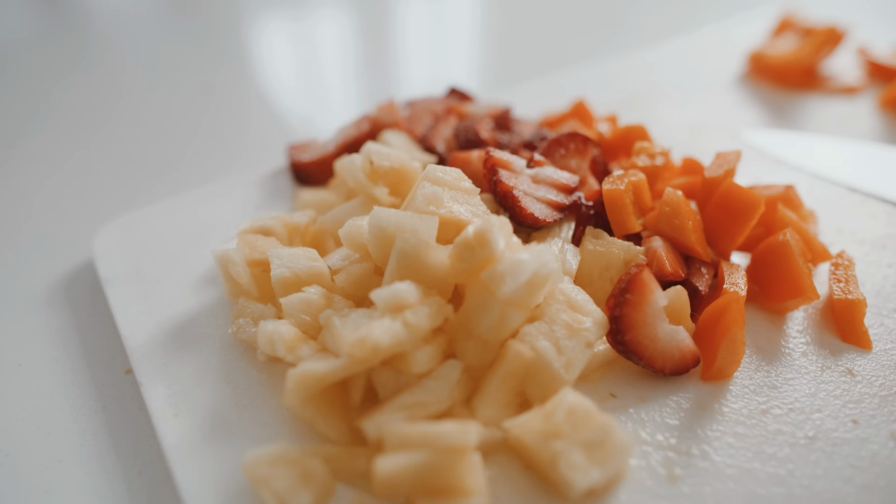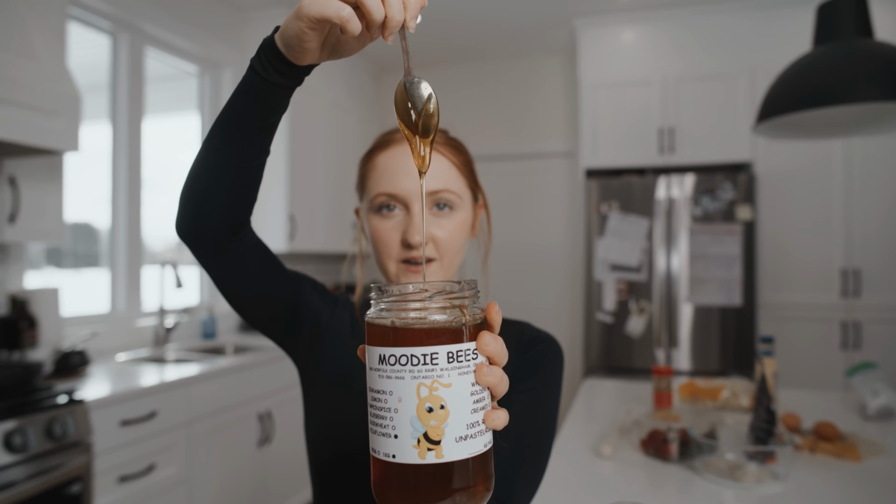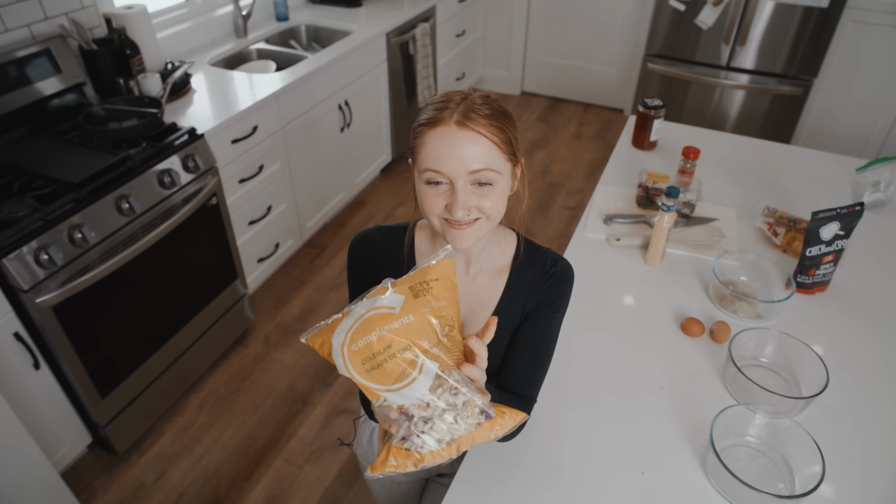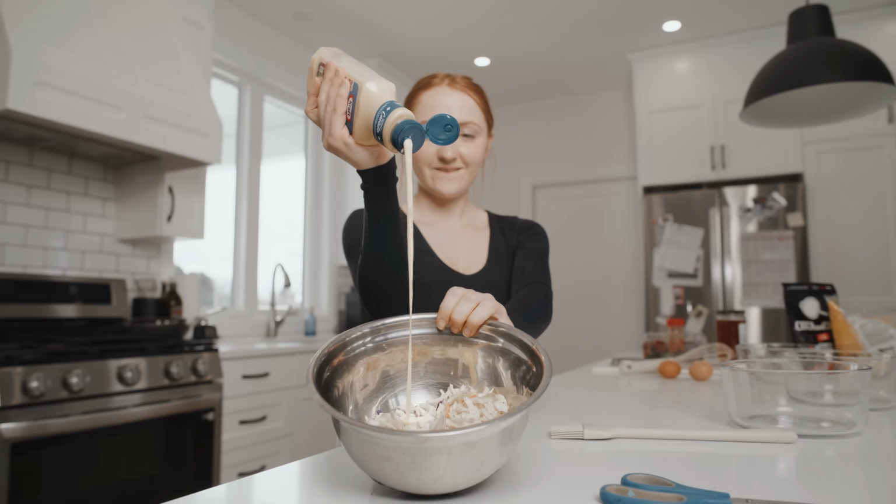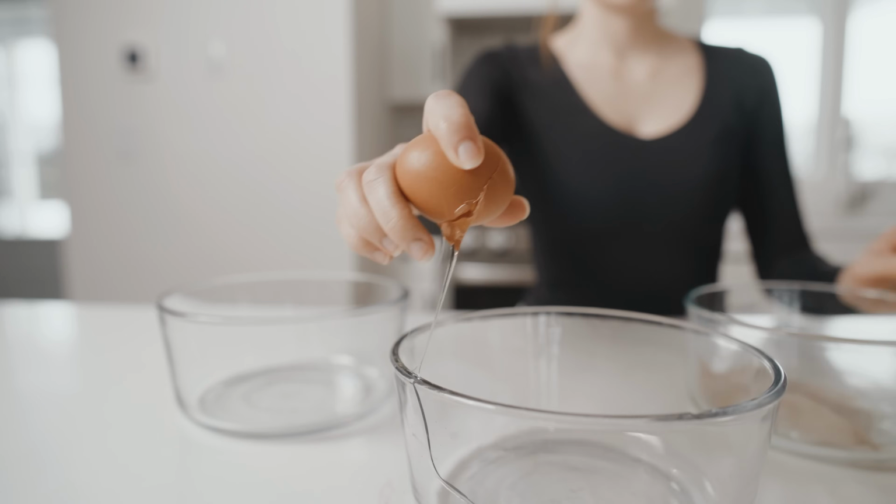Oh my gosh, I did it! Once I have all my fruits cut up, I'm gonna mix them together and add a little bit of honey for some sweetness. That's a good strawberry. You could cut up your own cabbage or you can buy a handy dandy bag from the store. I mix the cabbage with coleslaw dressing and then I put in some celery salt for flavor.